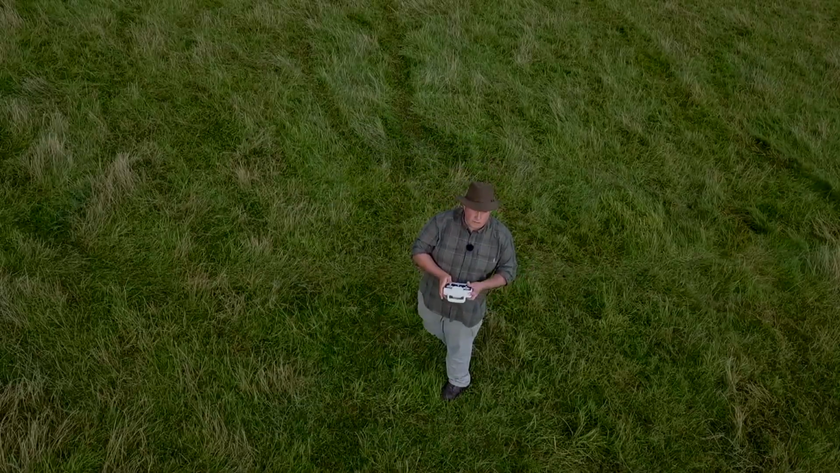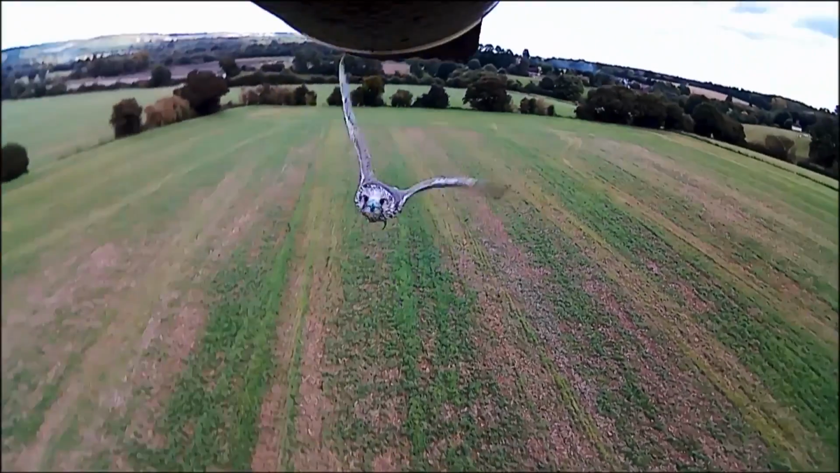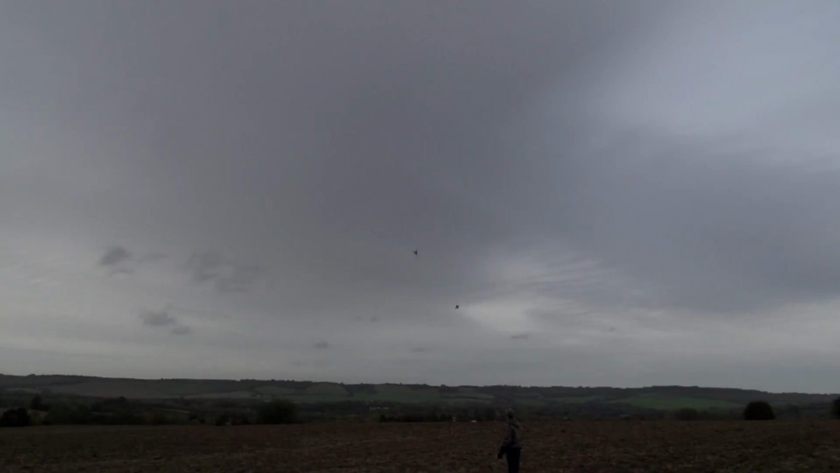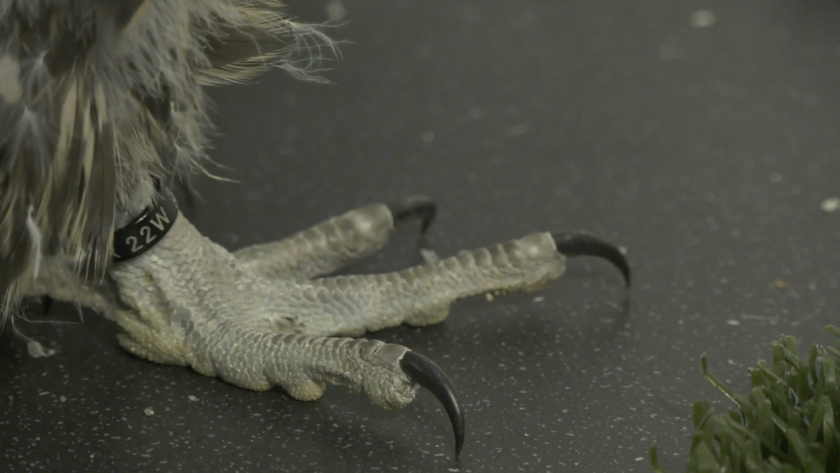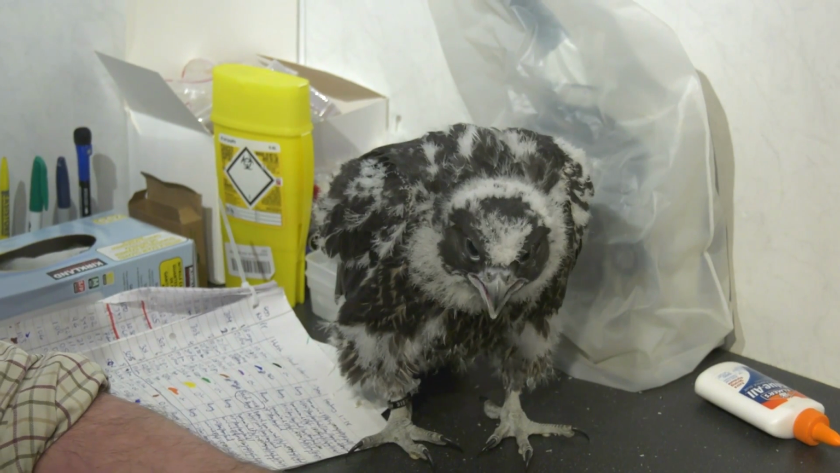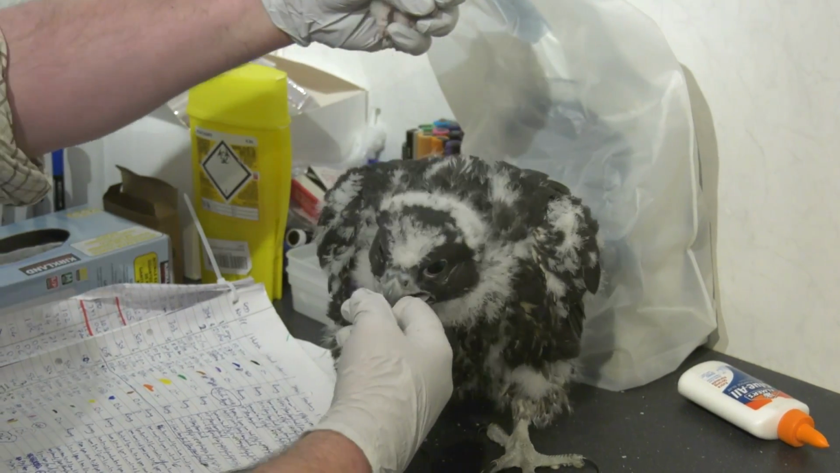Soon these fluff balls will be performing aerial ballet, dancing to the tune of a raven with choreographer Roy at the controls. Falconry's answer to Swan Lake. Oh, look at her come in! When you think that she was this size, literally only just over 4 weeks ago. Yes, you're not eating it. Yes, I know you'd like to eat it. But it just goes to show. There we go.